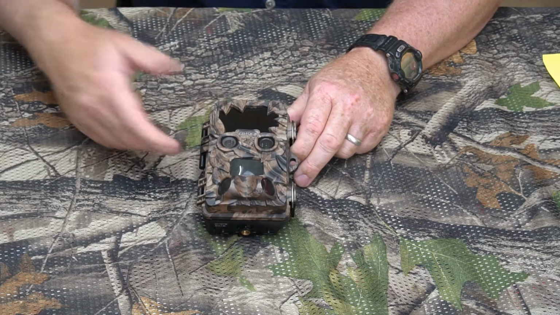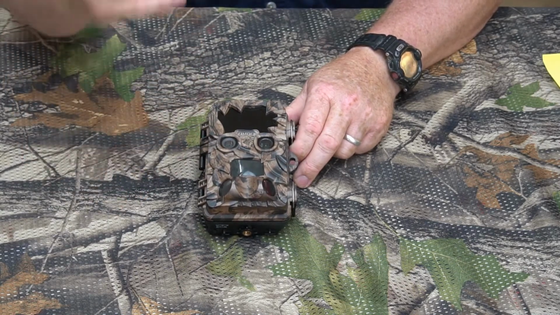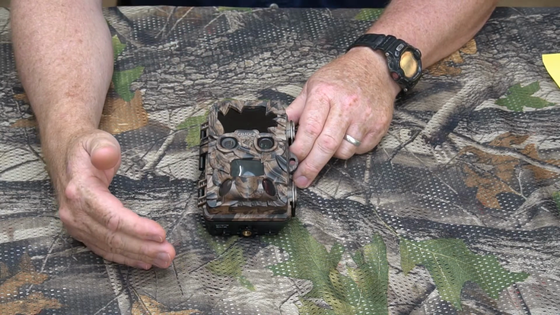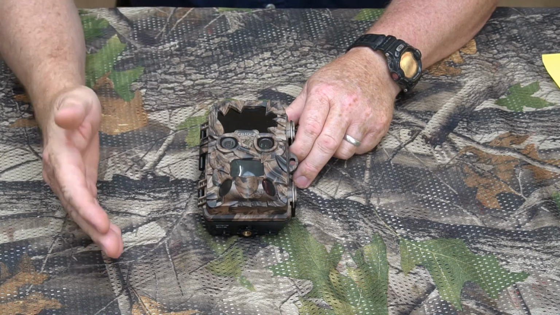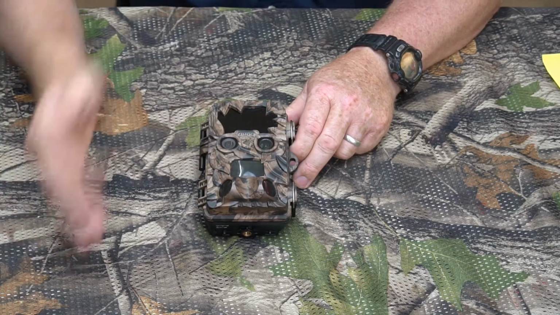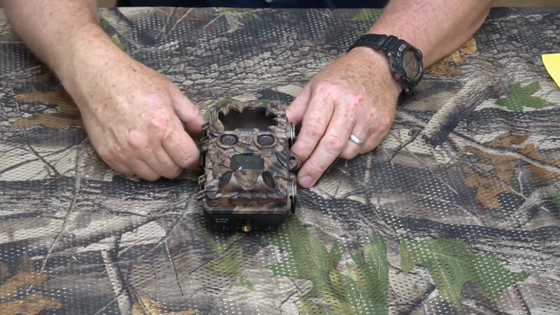Okay, now let's talk about a few cons. As I've already pointed out, the nighttime video range is pretty short, about 20. And then I've already talked about the poor late afternoon, extreme low light conditions. Those images did not turn out good, but like I said, that could be corrected in the firmware.